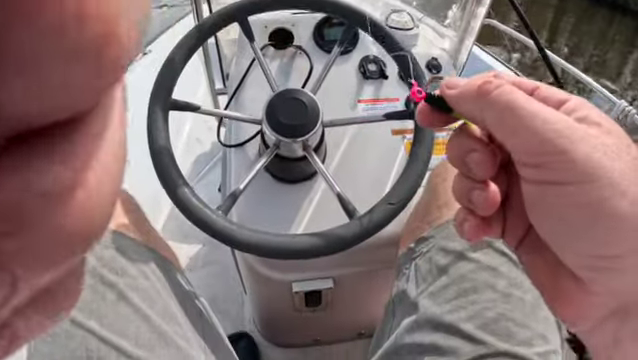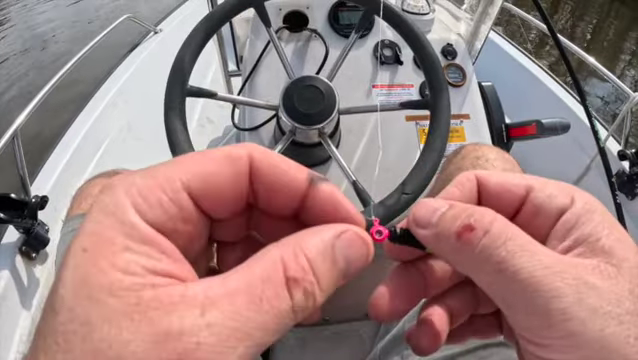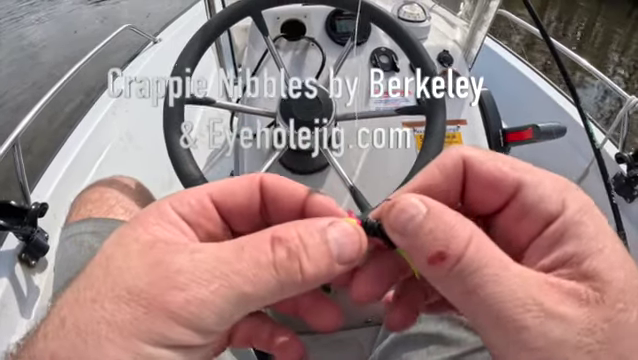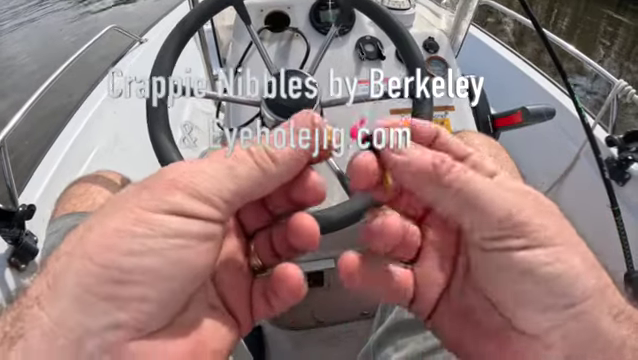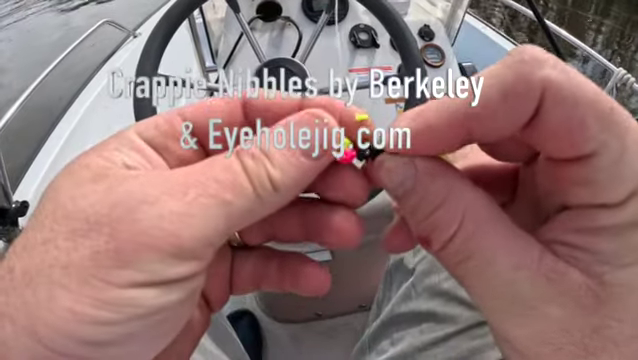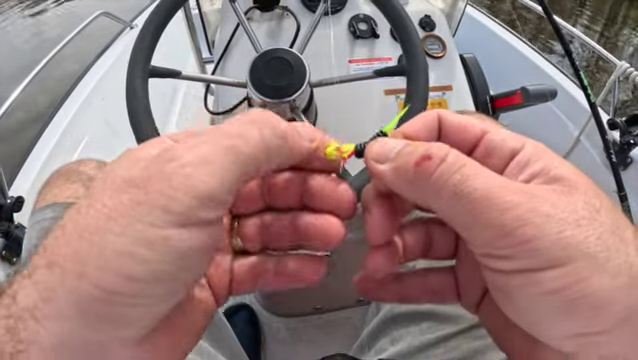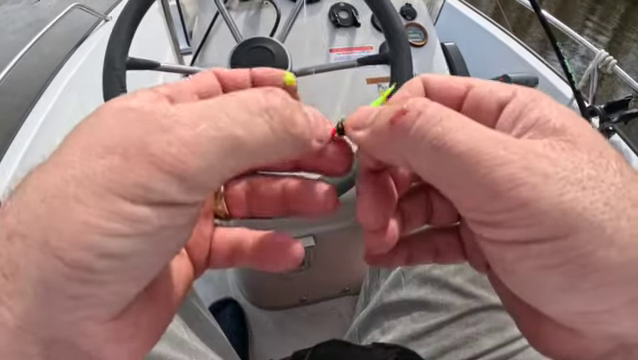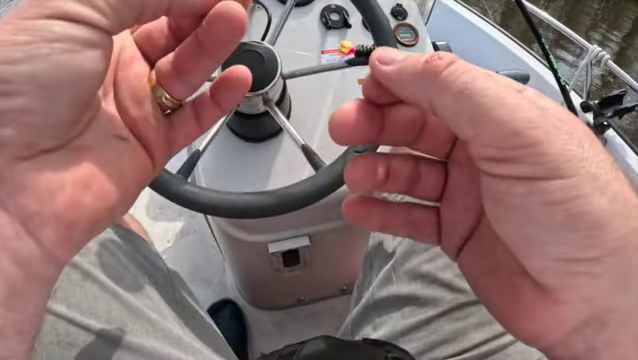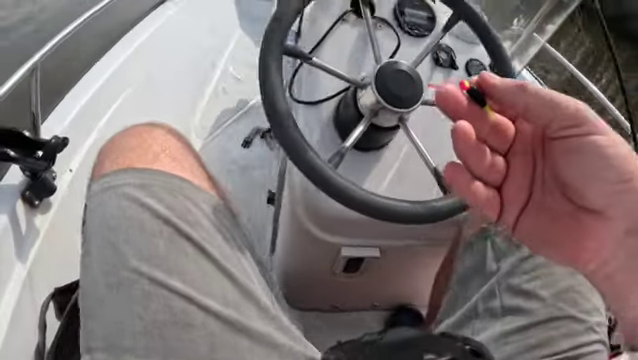Alright folks, I got the knot tied. I'll try to shove this in here and see how it turns out. I'm just going to push it in. That's what I thought was going to happen. It's just going to fall apart. I about got the eye full, so I'm going to turn it over and do the other side. Push it in. So I got green eyes now, a pink head, black and chartreuse tail.